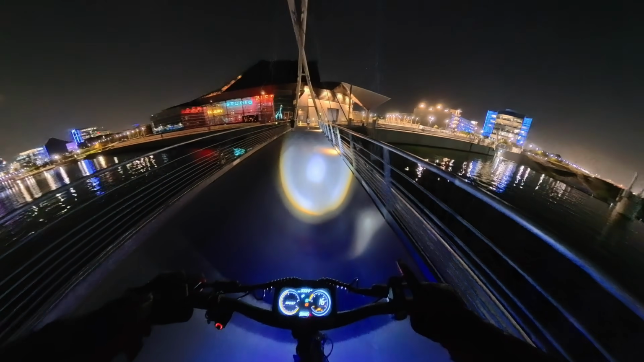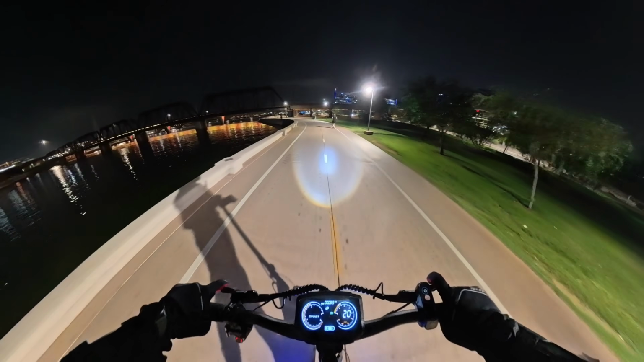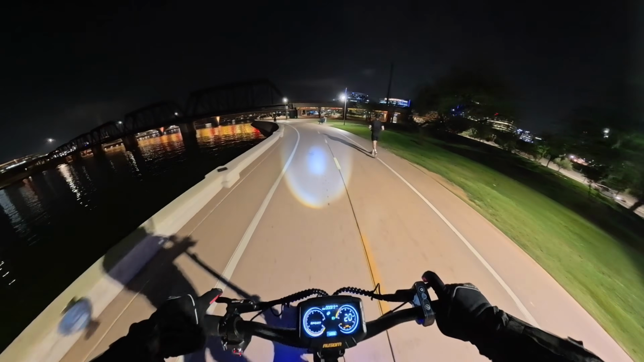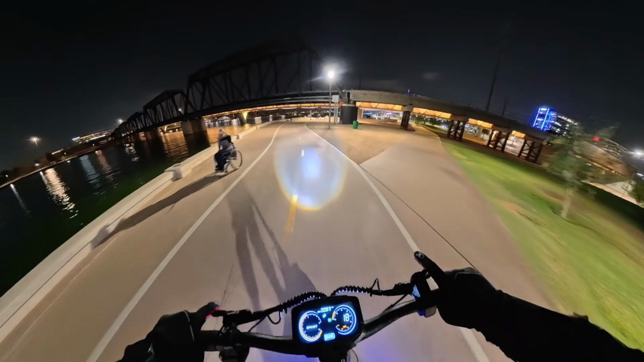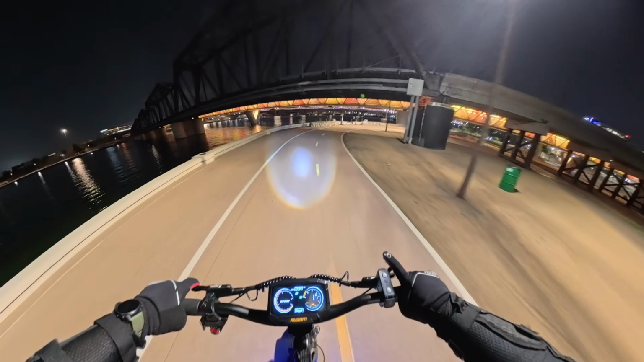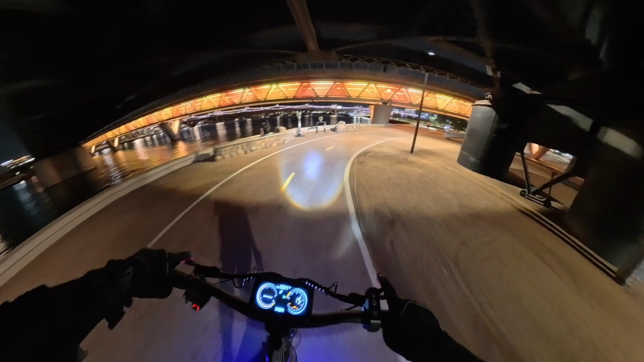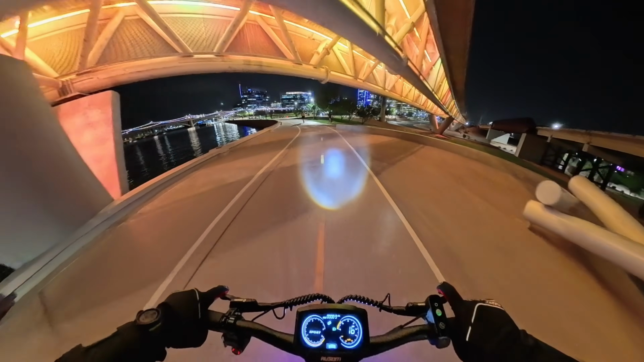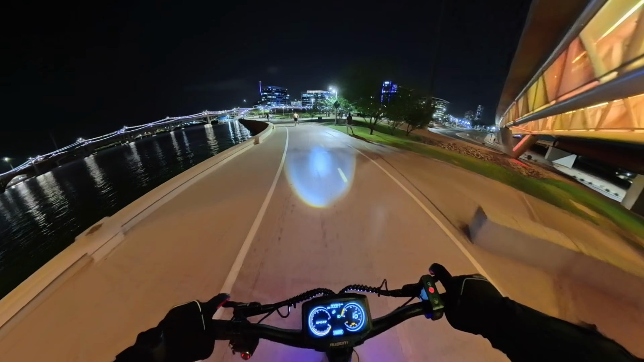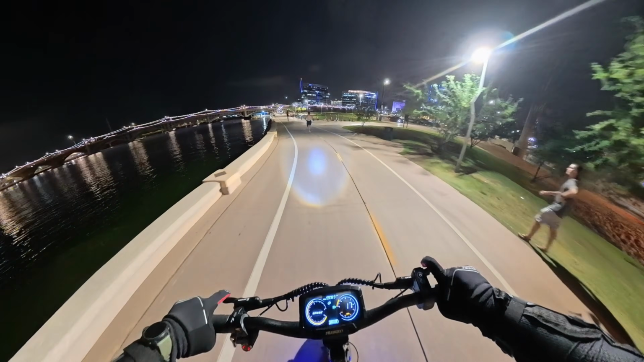All right, so right now I'm cruising around in sport mode, and this particular scooter does have 3 separate ride modes. It's got eco, sport, and race. Race being the quickest one and the one that's most likely to get you up to that 42-mile-an-hour top speed for this scooter, at least on paper.